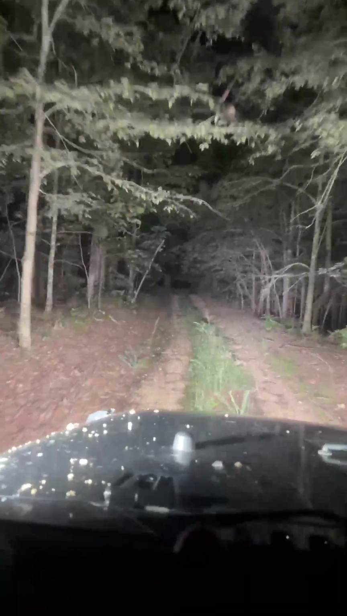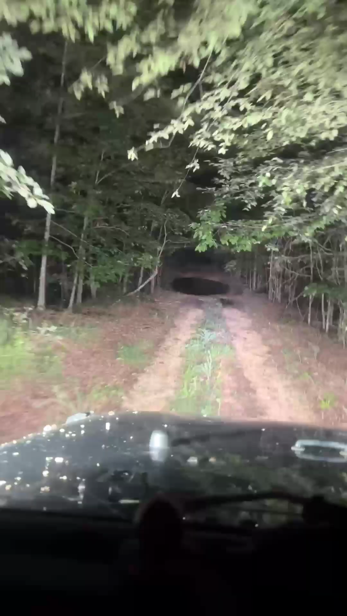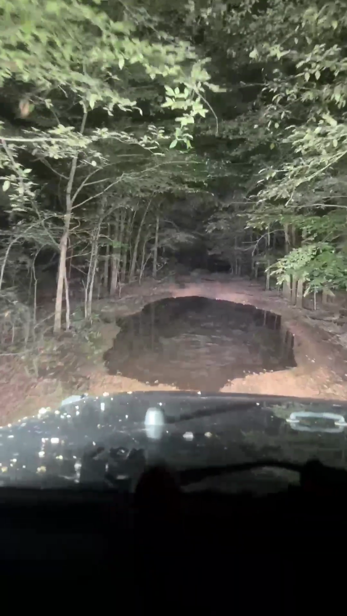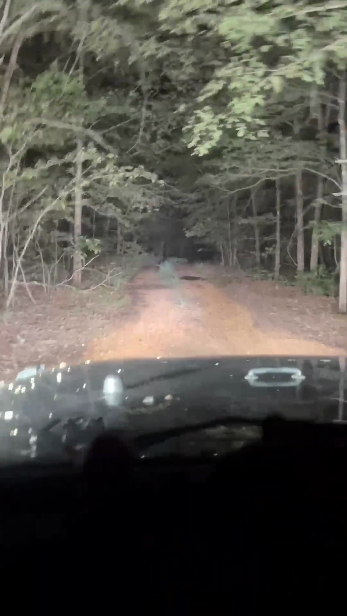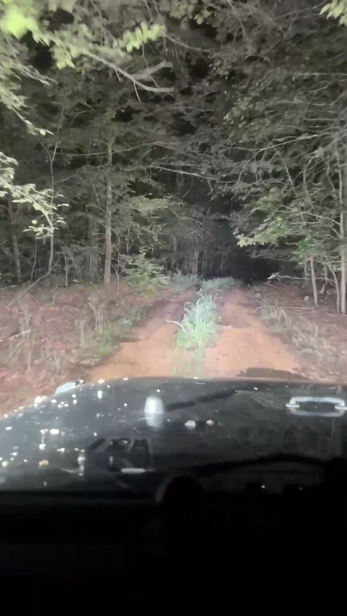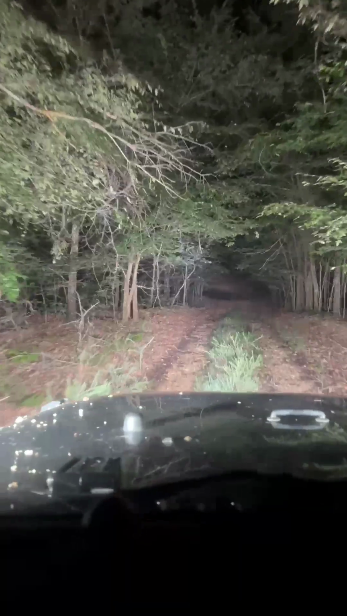Maybe I'll stop it and start it again. But anyway, another big water hole. Like I said, none of this really gets more than axle deep, so it's not too big of a deal. A little soft coming into it, but it's got a firm enough bottom, you ain't got to worry about it. So, a little bit of night ride.